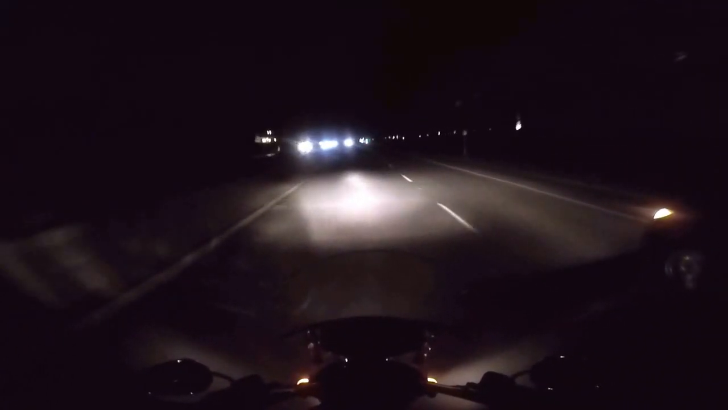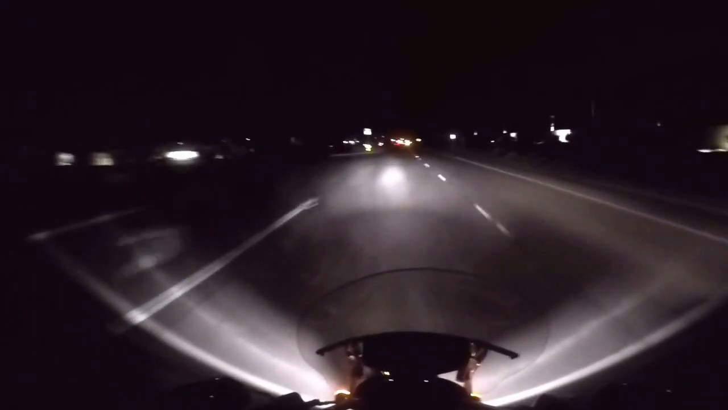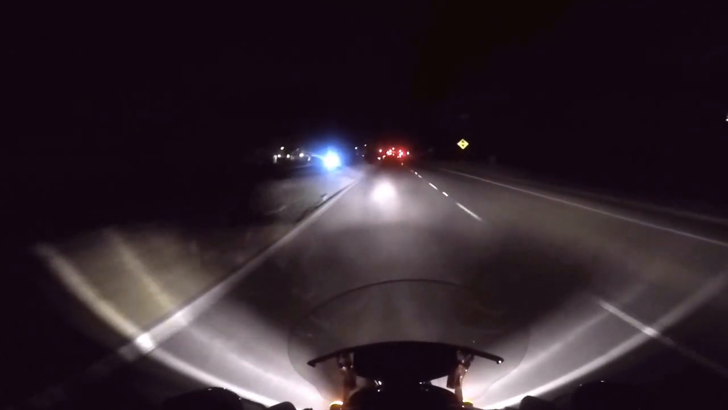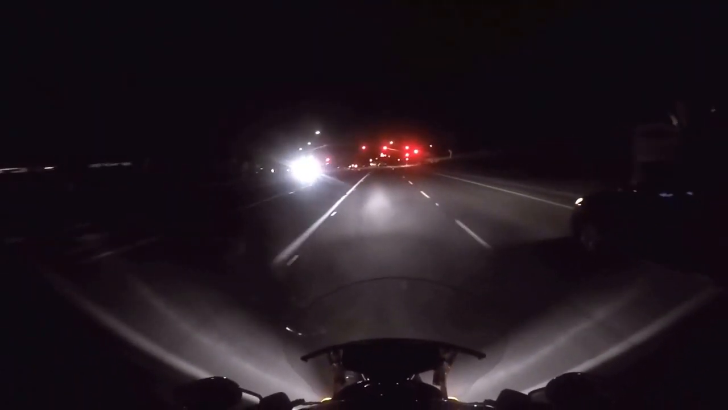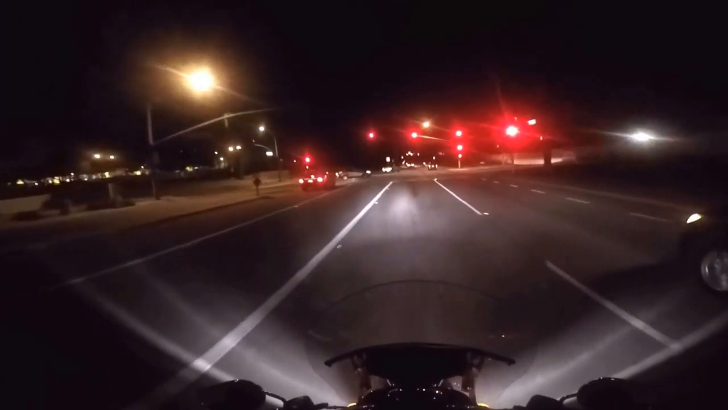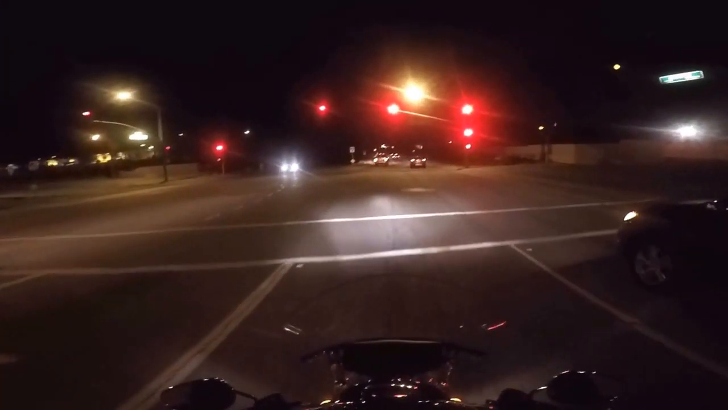In situations like this, I'm going to need some high beam, and I'm just not getting enough light. That's a little bit better on high beam, but you don't want to ride around with your high beams on all the time on dark roads. It's kind of expected, but this isn't a dark road. It's a main thoroughfare with lots of traffic, and it's just not a great headlight on low beam.